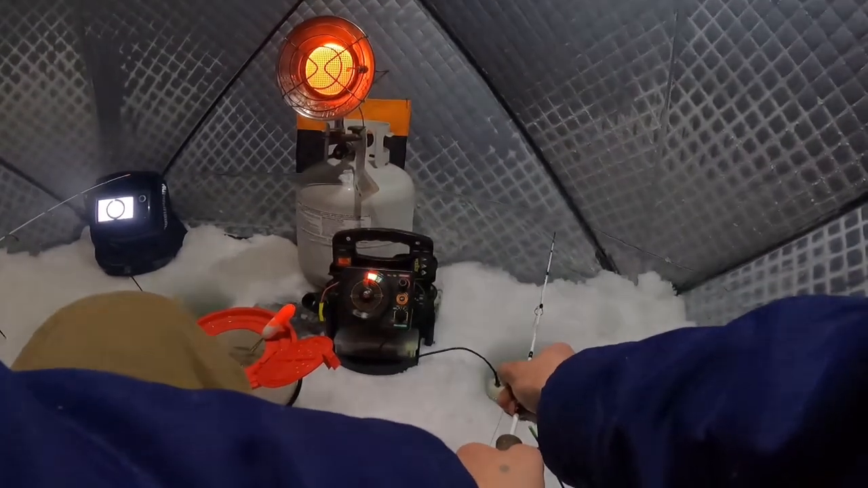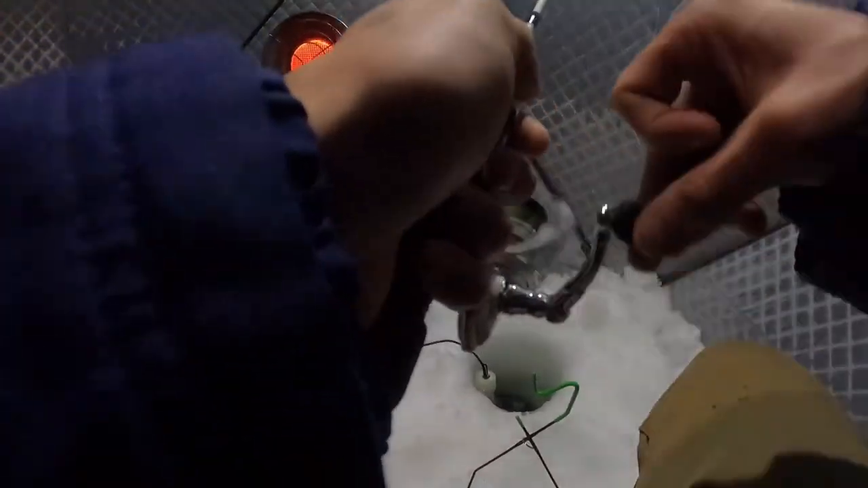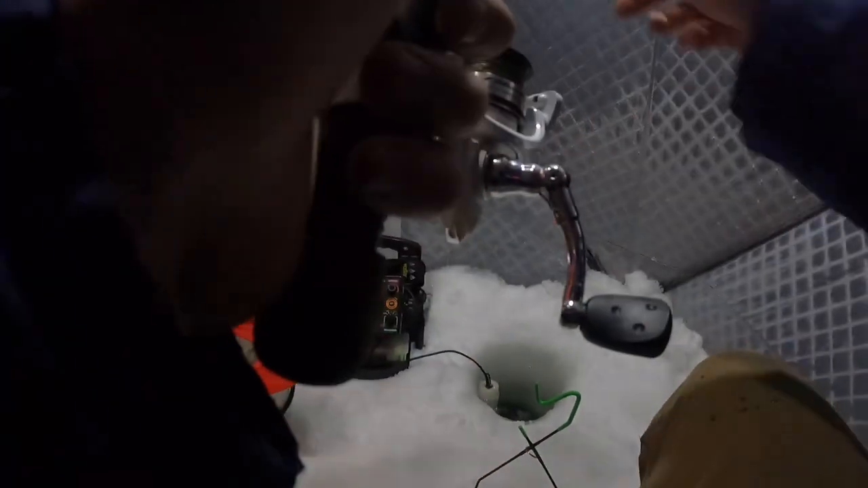That was fucking sketchy. Should we go? Turn that heater off. It just cracked right underneath us. He's like, I'm good now. Fine, now we're done. We're fine, but that's our sign. They weren't biting no more.